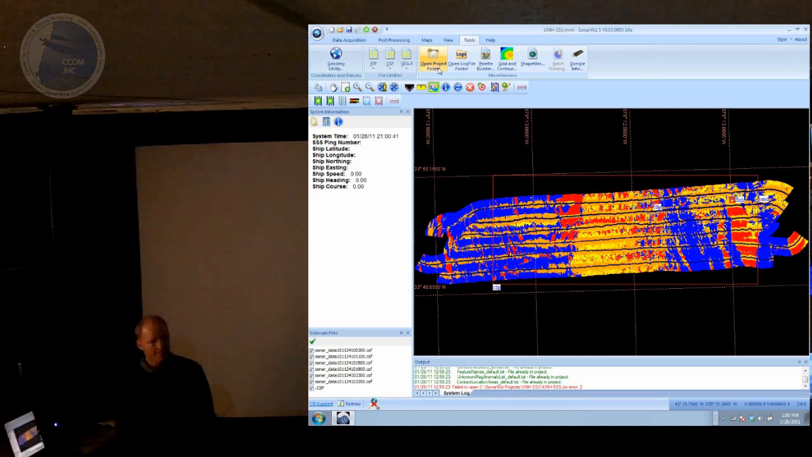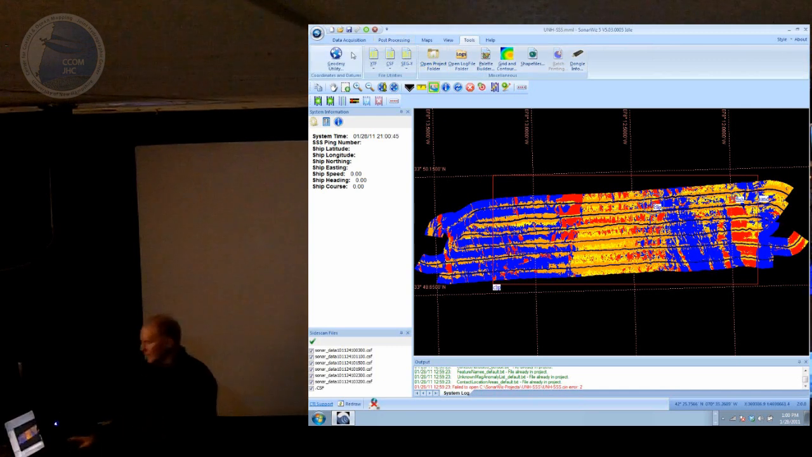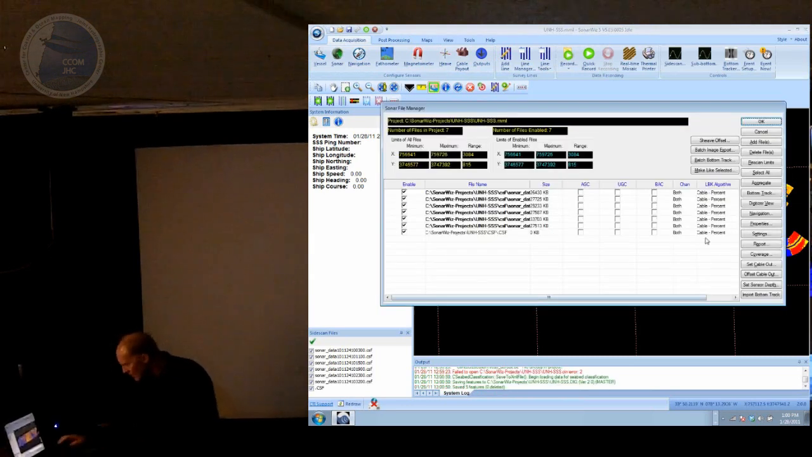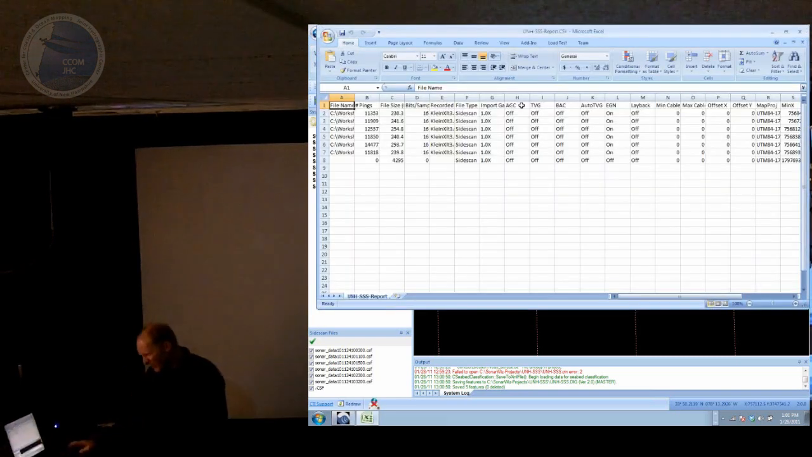Do you generate metadata with each one of these things that would track what you've done to it? We've got something. I think I mentioned the Sonar File Manager. You can get a report out of that, and I think this gives you a spreadsheet here too that kind of tells you what's been done, like whether TVG is on or off, what's been turned on and off.